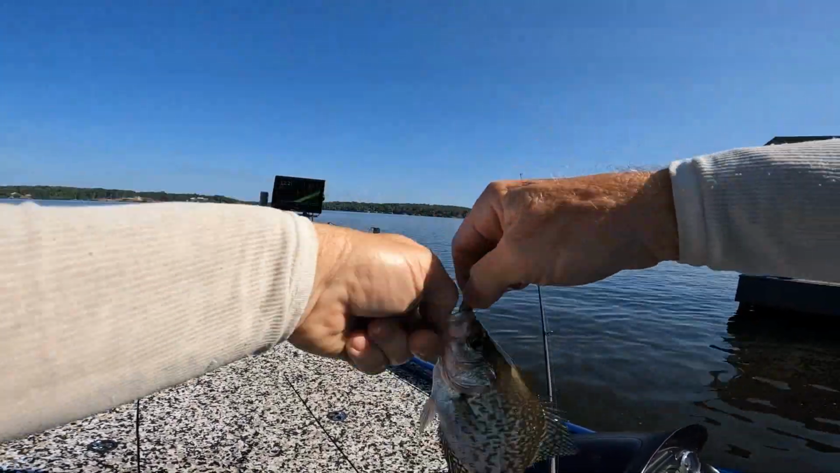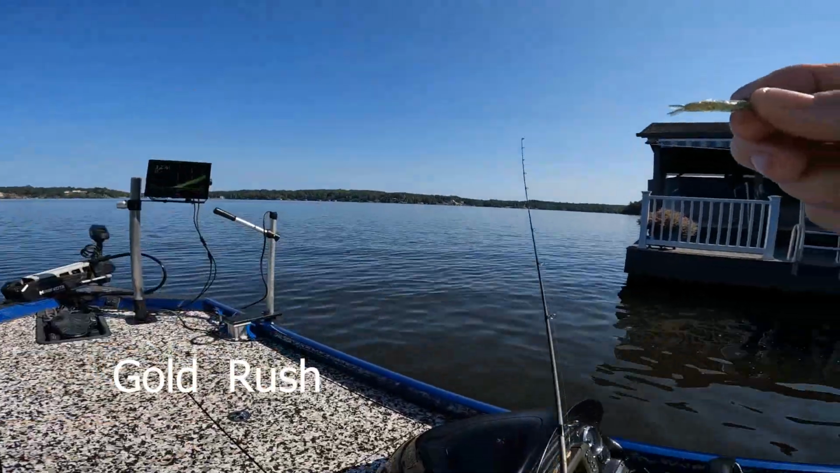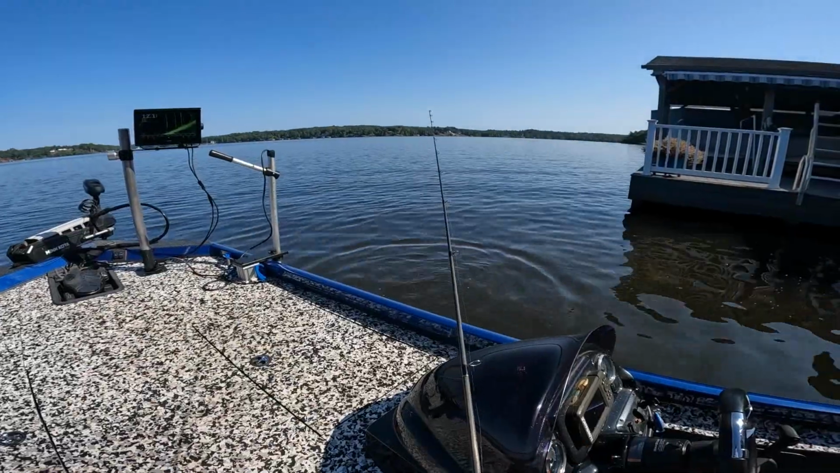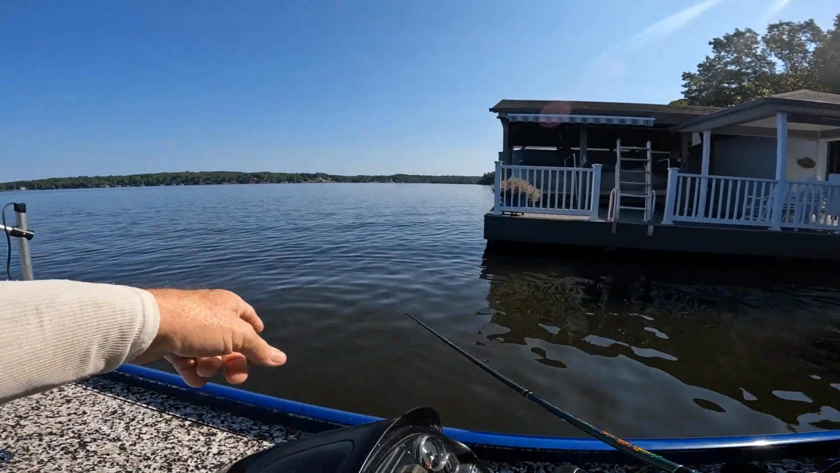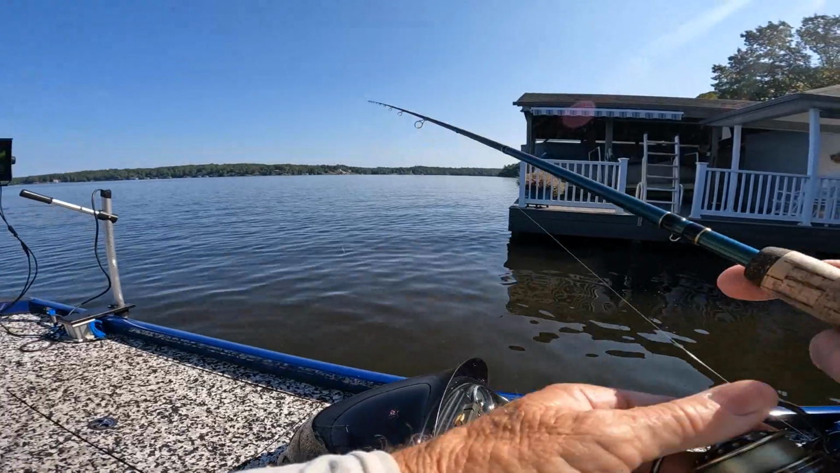Alright, guys. This one's on Gold Rush. I'm just using different colors. He's not very big, about 9 at the most. Look, I'm just using the Fathead Minnow, switching colors, making a fun video. Colors I can use in the stained water. Y'all see our water's about 1.5 to 2 foot visibility.